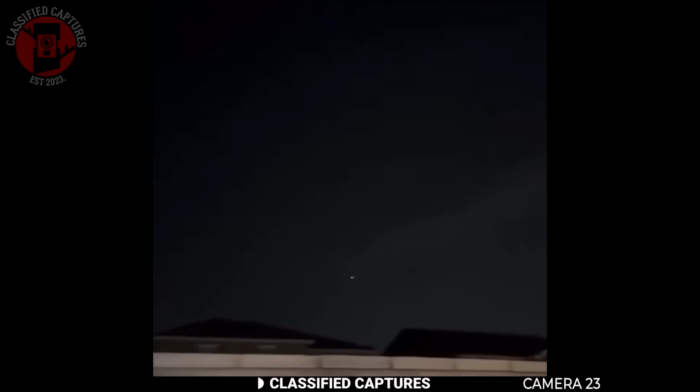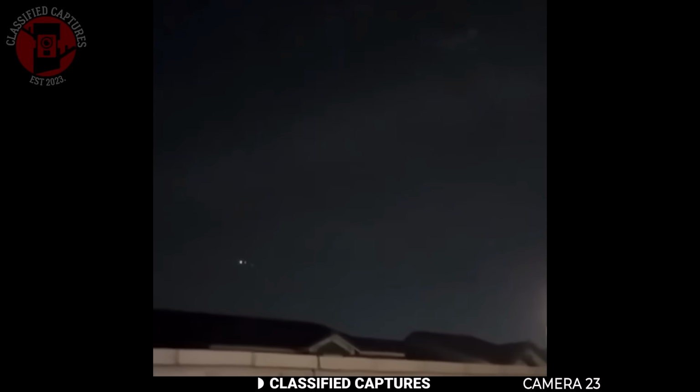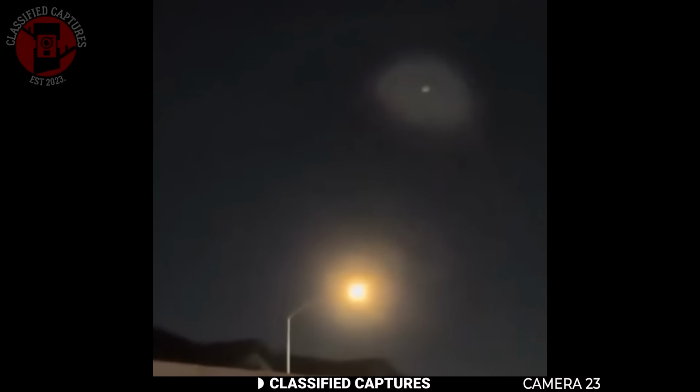A family in Phoenix shared this footage they took one night while hanging out in the backyard. Up in the dark sky, there were these strange crafts gliding silently across the horizon. They looked like the classic saucer-shaped UFOs.